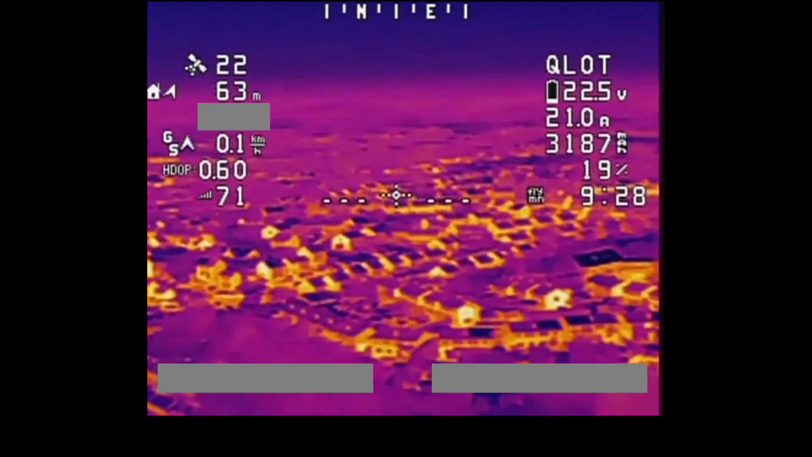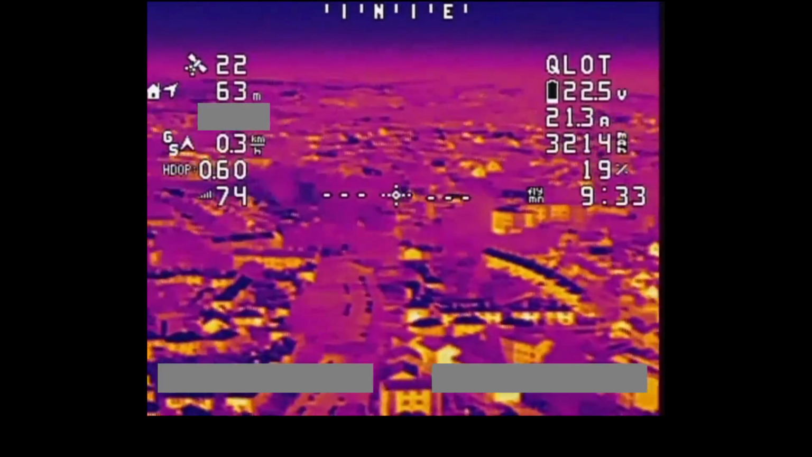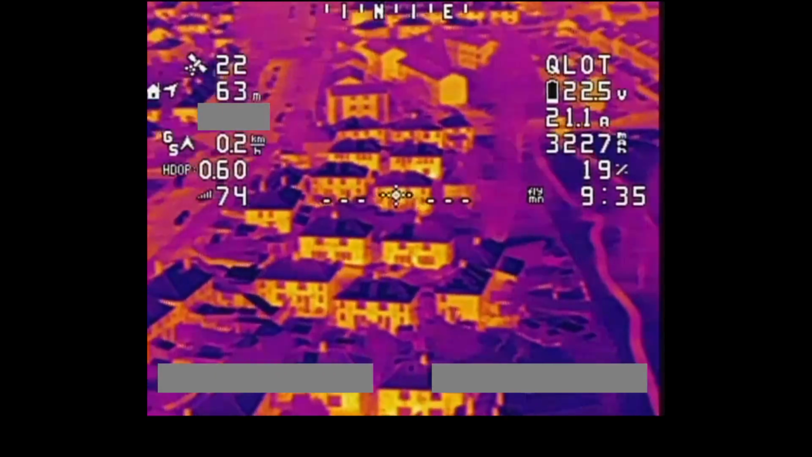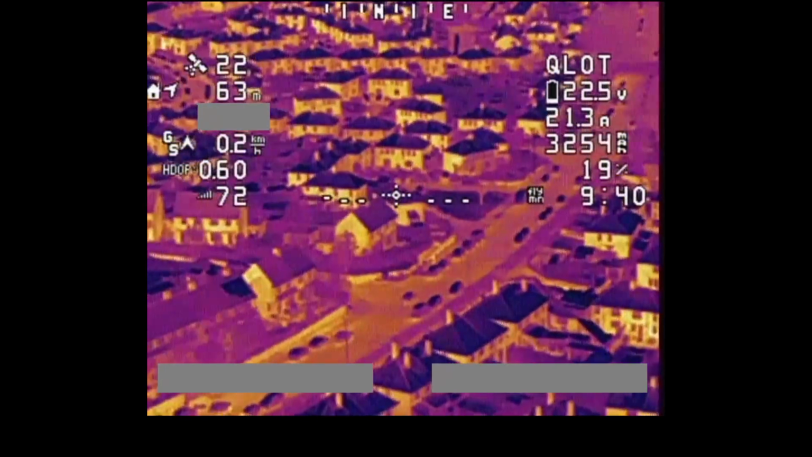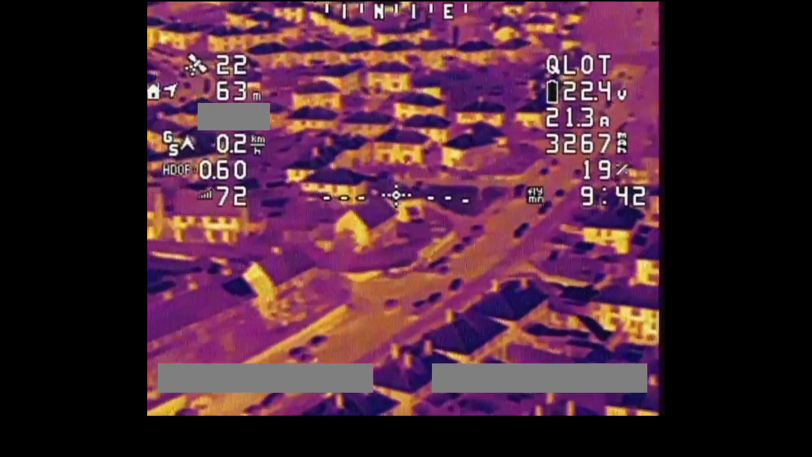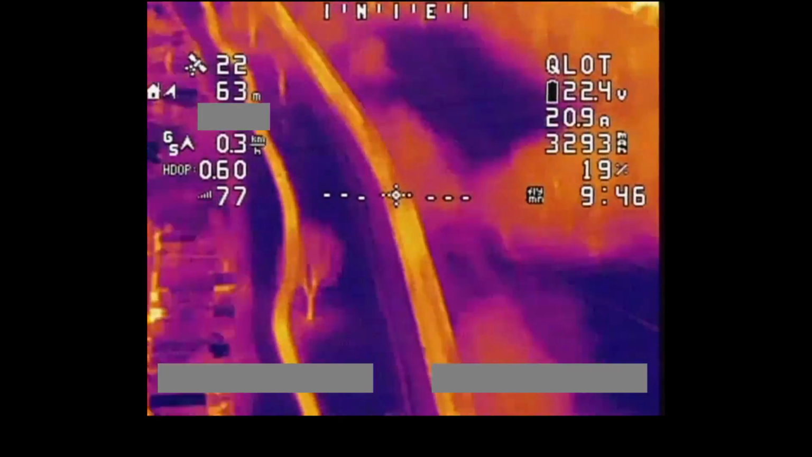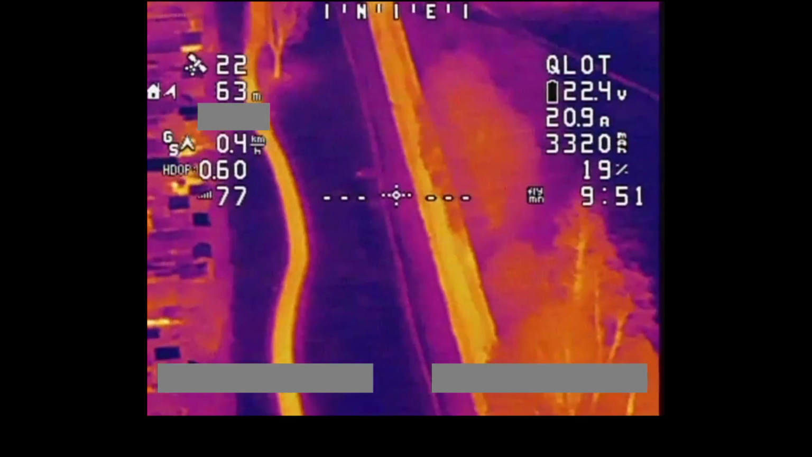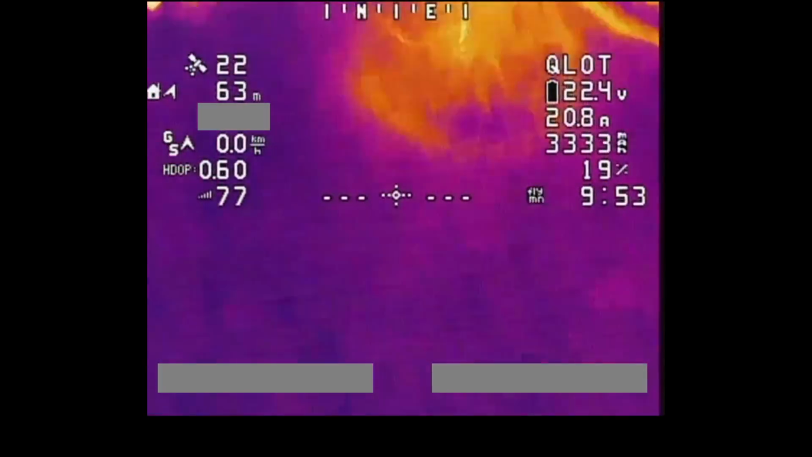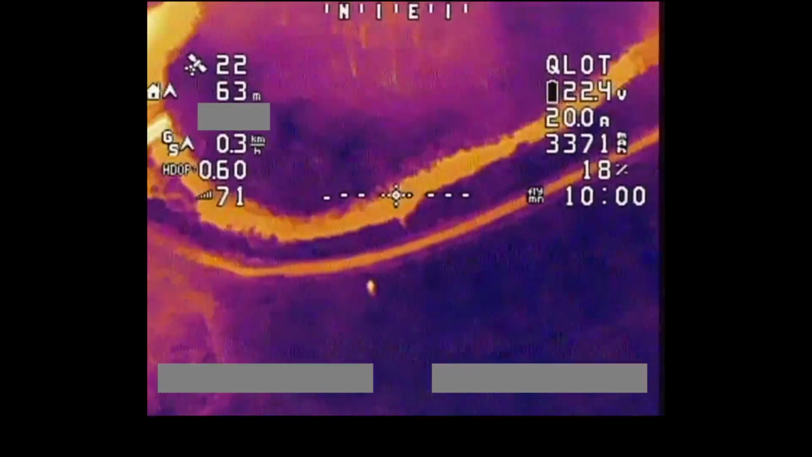Here I can tell as I look across the town, I'm looking at buildings. I'm looking at a cityscape. I'm also getting reasonably good thermal information as well. So yeah, this is definitely, there's a couple of cars driving there, look. This is definitely my favourite mode of the lot. Still quite hard to tell the difference between a stream and a path there though. They do both look very, very similar. So yeah, I think that's my favourite mode.